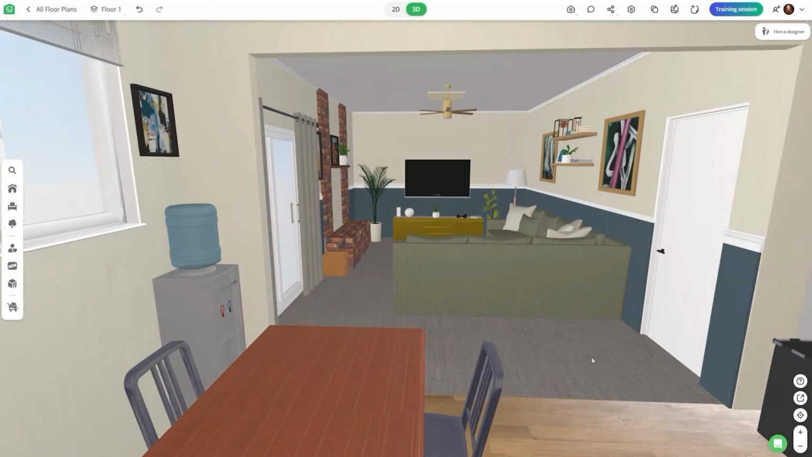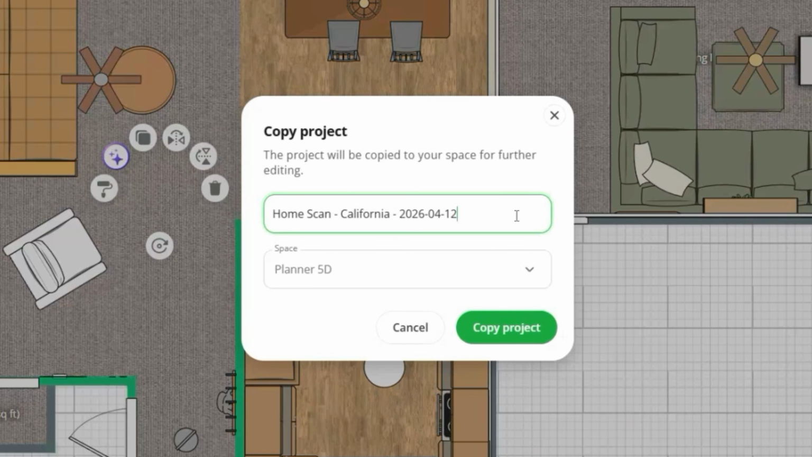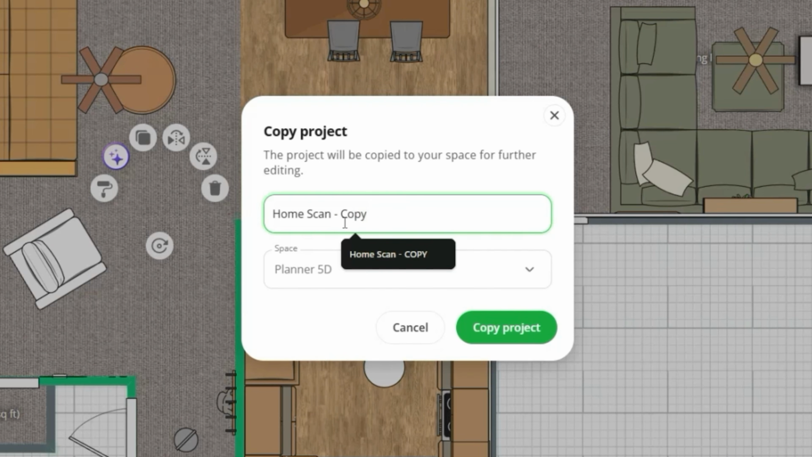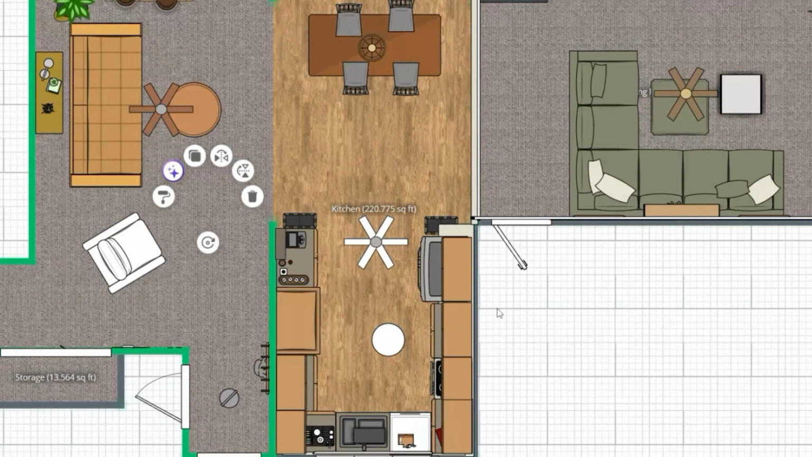The next thing I did was duplicate the project so that I had my original layout and a new copy that I could make all of the adjustments to. I recommend doing this so that you always have an original floor plan to reference if you need.